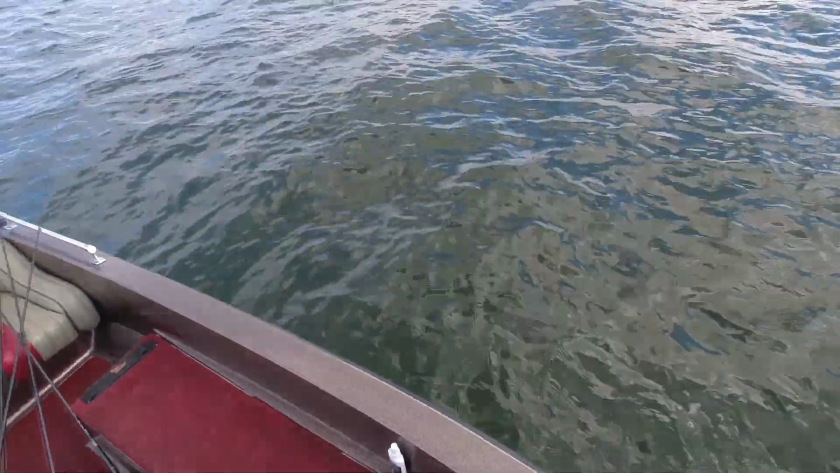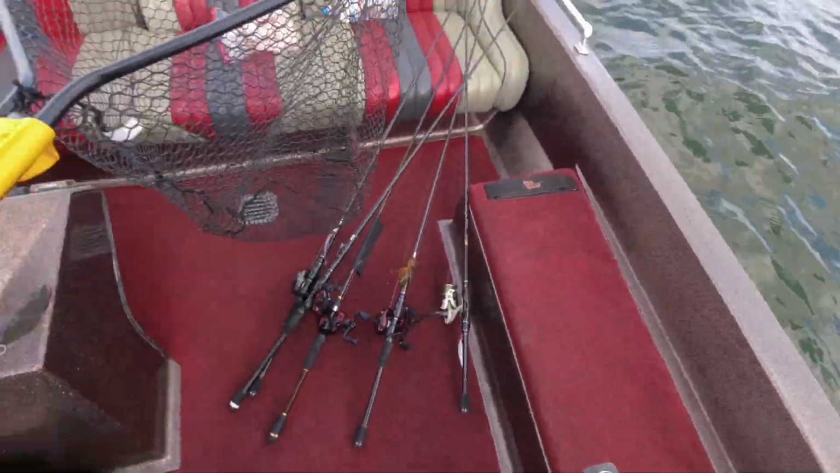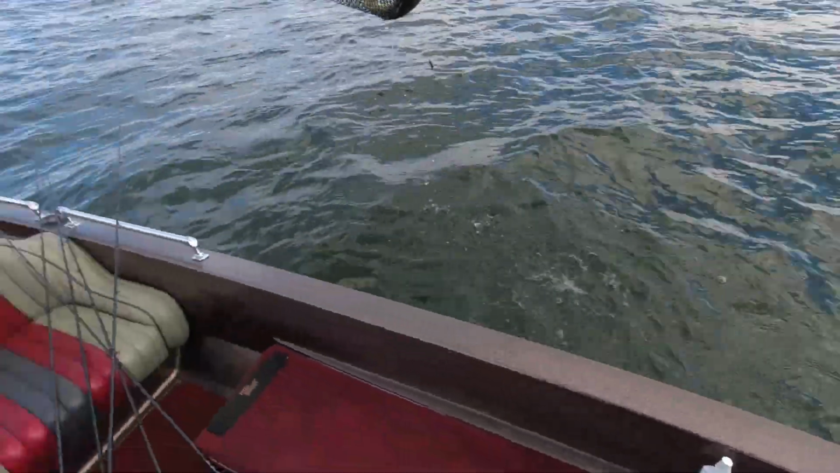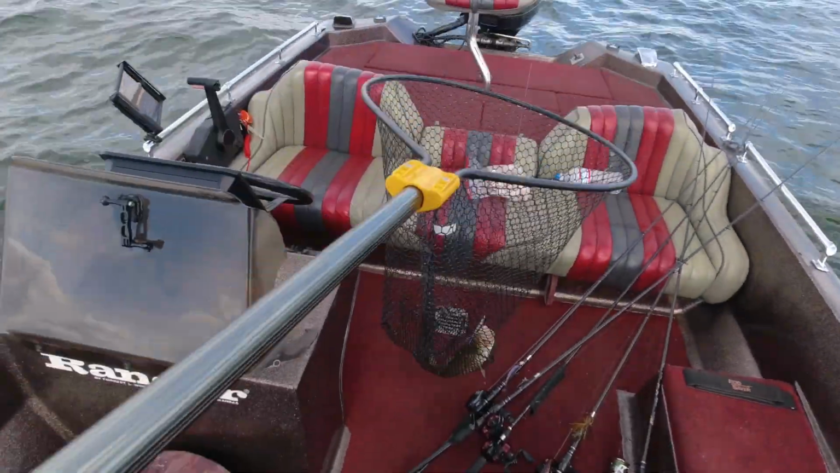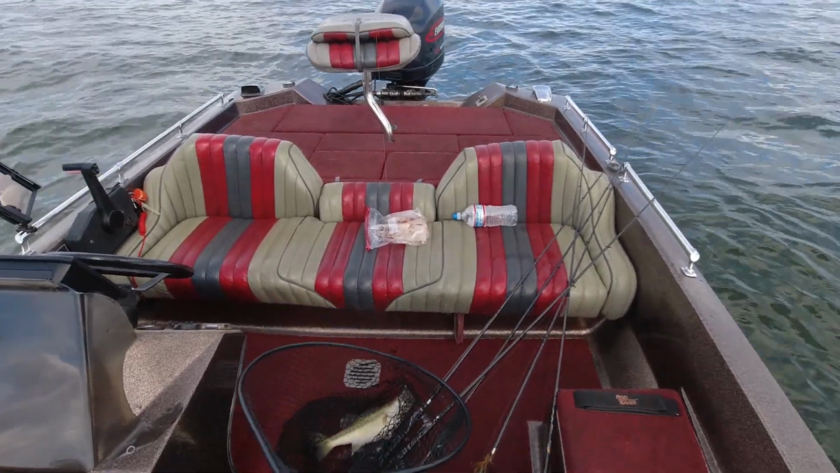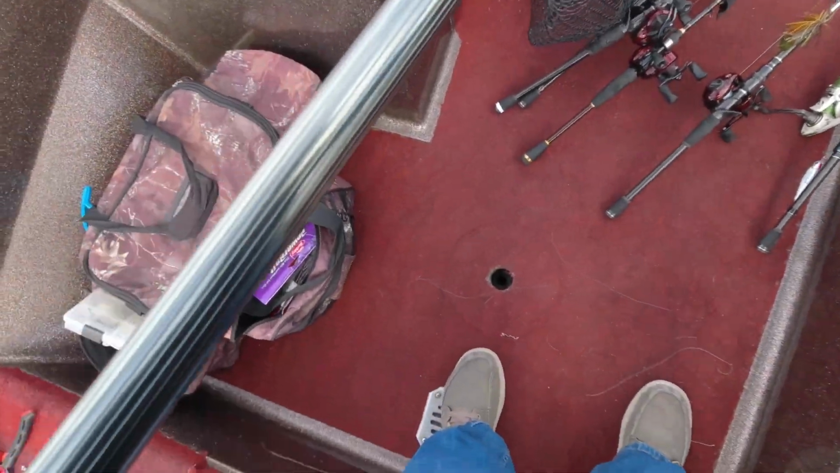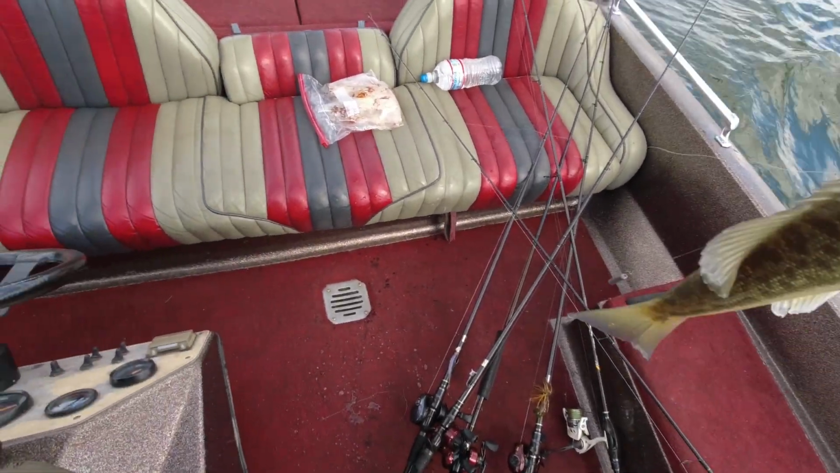But again, seen one swimming in that general area. Oh, he's all right. And cast over there and picked them up. I guess I could have just flung them in the boat. And yes, that's my pizza warming up, but it's not very warm out here. Bass number 2 for Livescope.